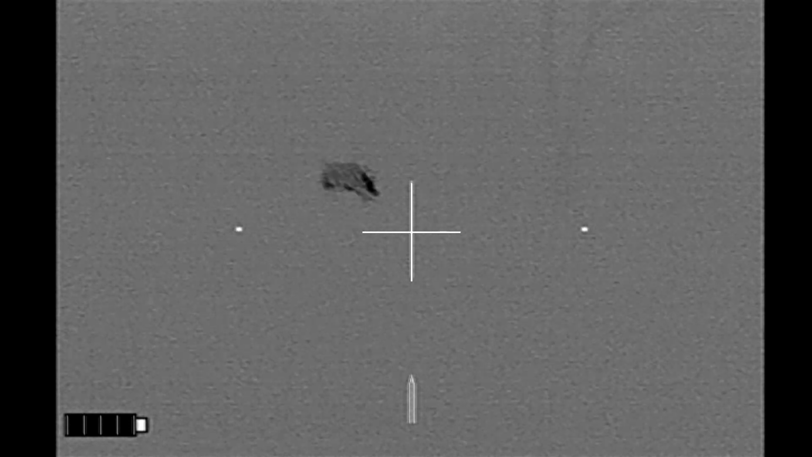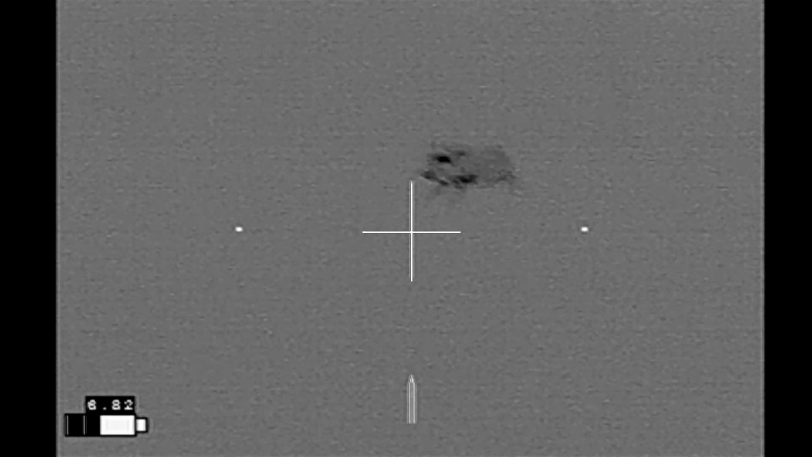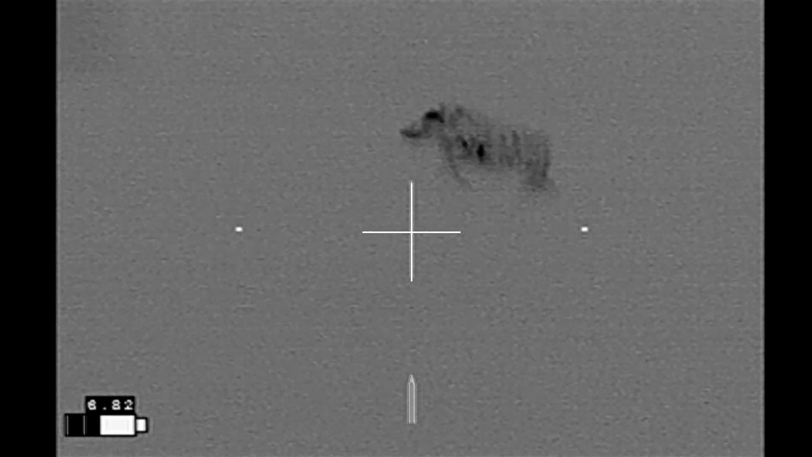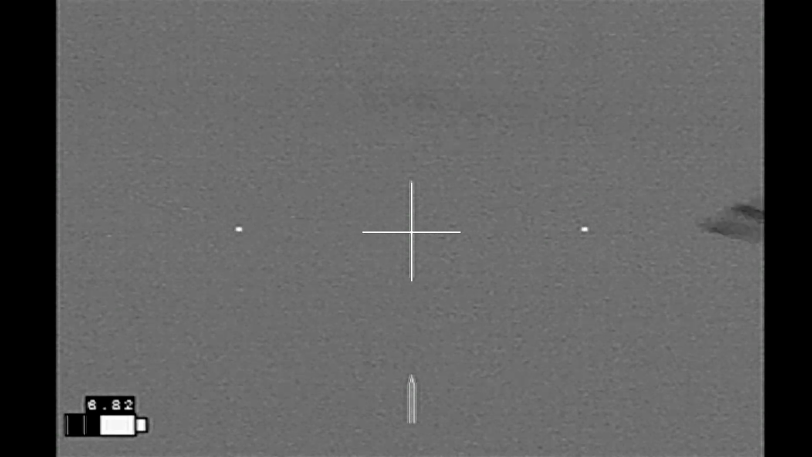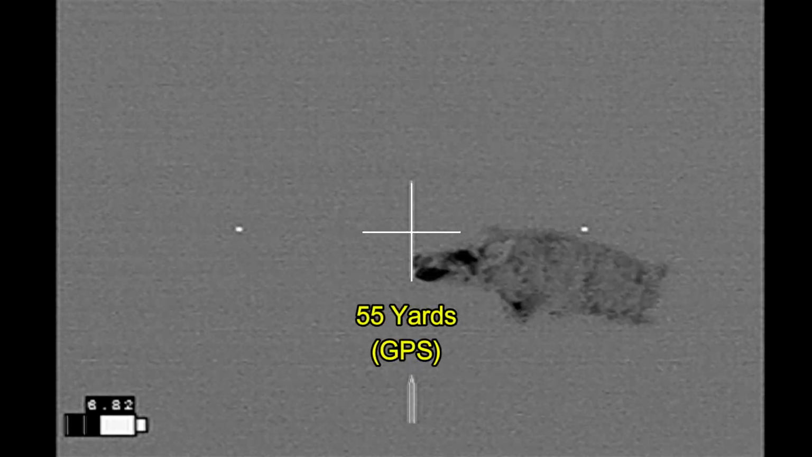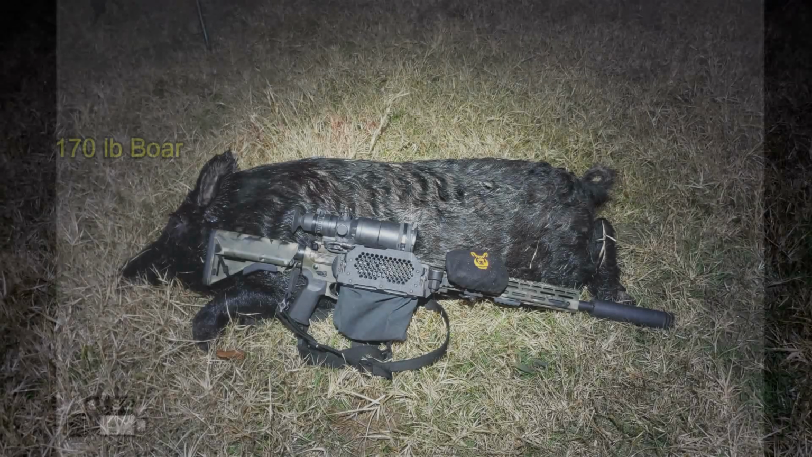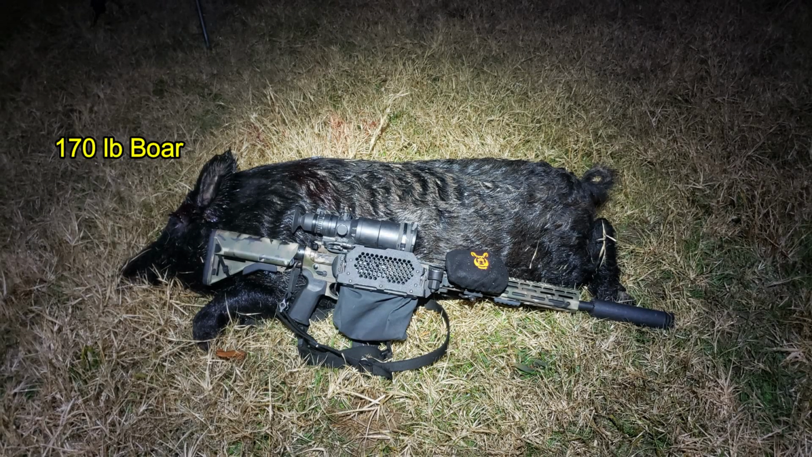Good hit. And I'm thinking the hog's going to run out of steam here any second now. It runs past the deer, then it runs past the building I'm standing in front of and finally gets clear. And I drop it right there. My last hog of the night was a 170-pound boar.